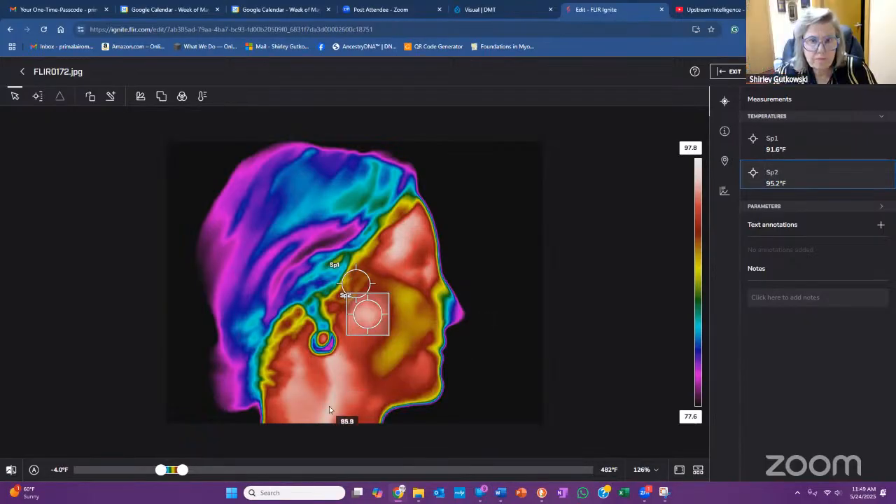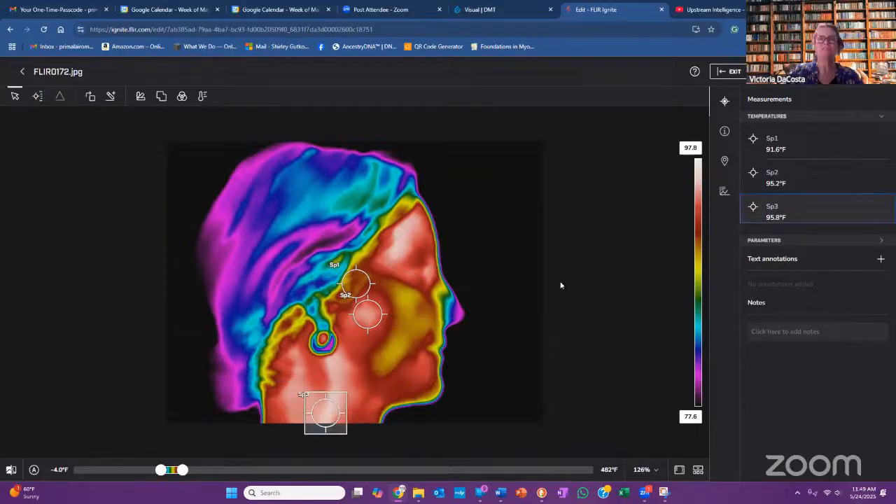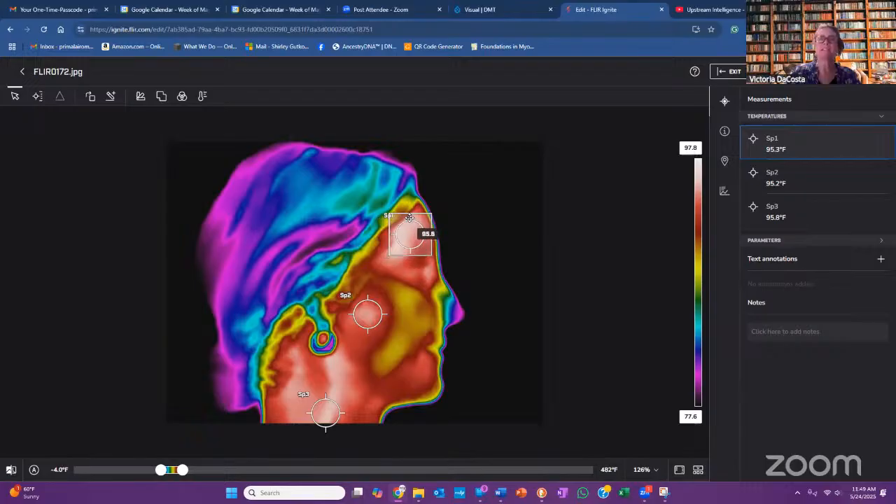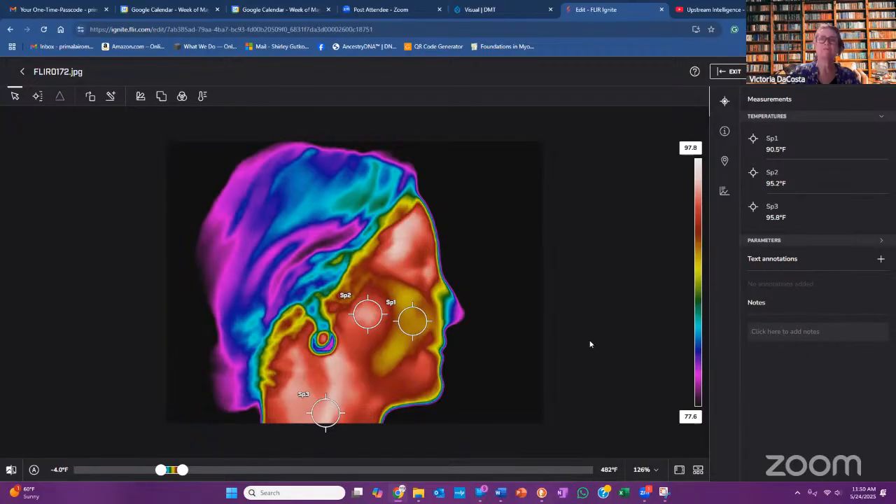Right. And then you can also use the different tools to highlight with cropping and things. But can I get rid of this spot? Oh, I can move it. Oh, yeah. Nice. And you can also right click and delete it. Okay. So what did I just do? You moved it. Okay, but what happened now that I moved it? I have no idea. Can you move your mouse?